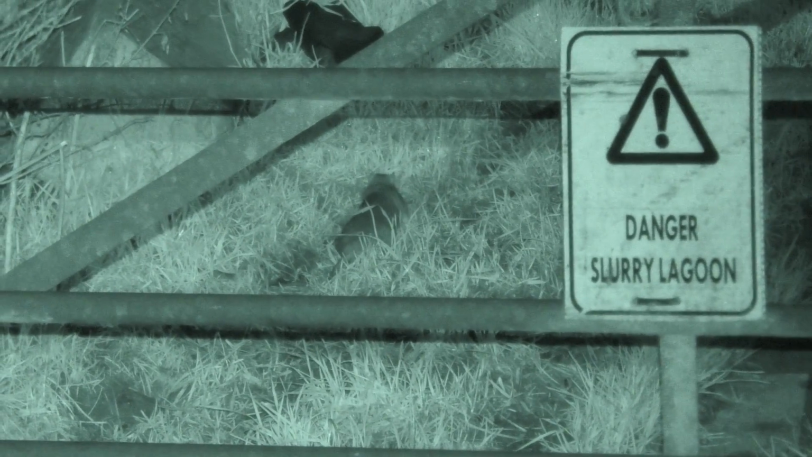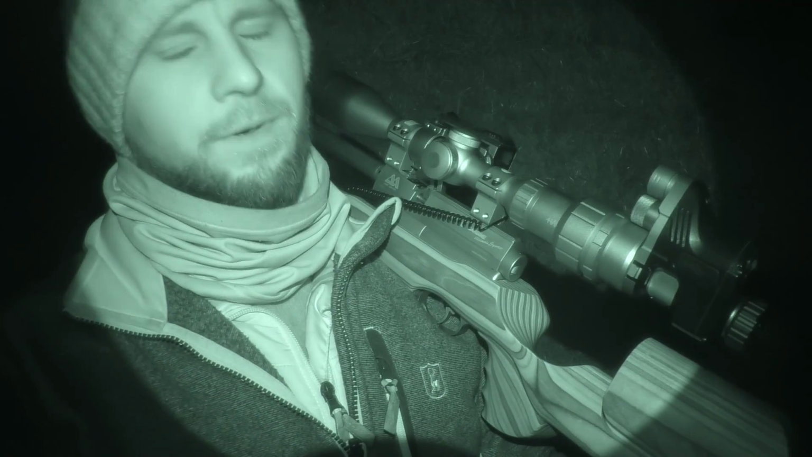I'm pretty much set up with my Air Arms S510. He's just getting himself set up with his BSA Ultra. So we're going to go get on it.